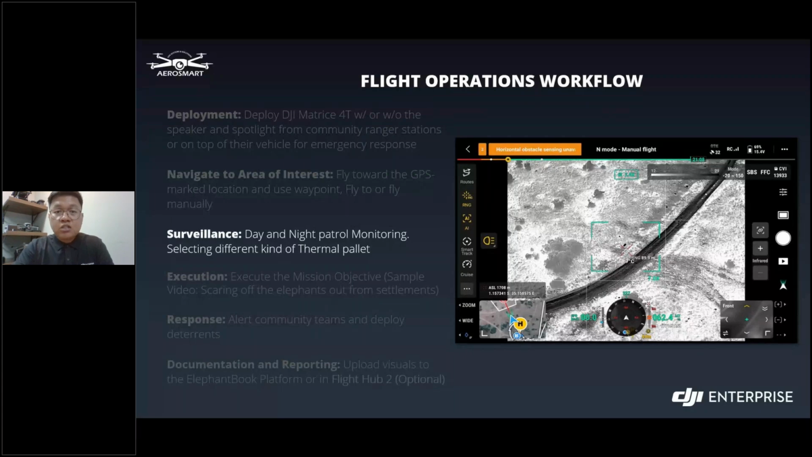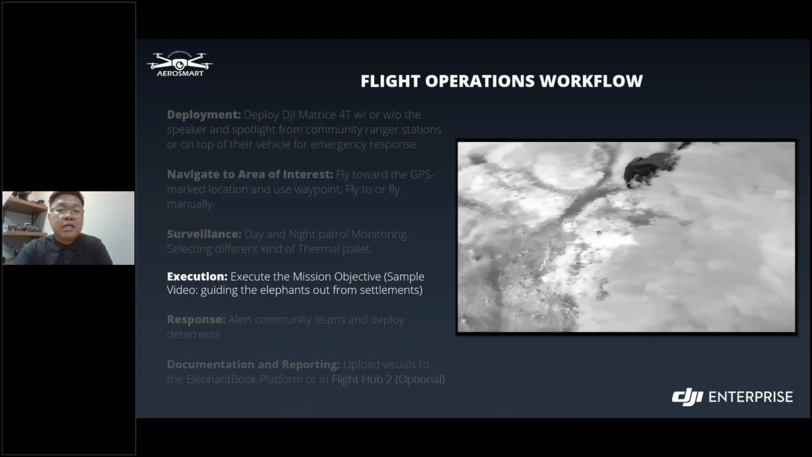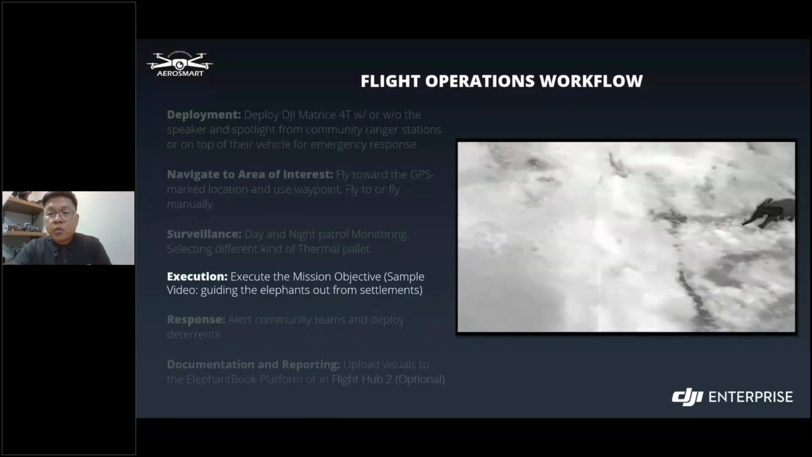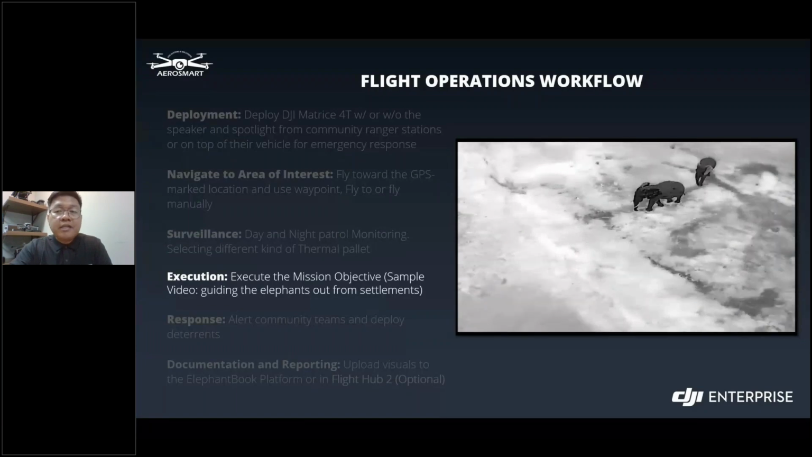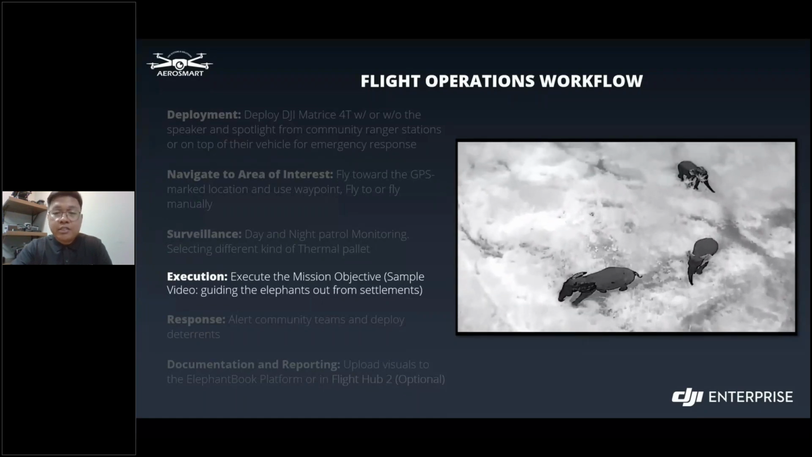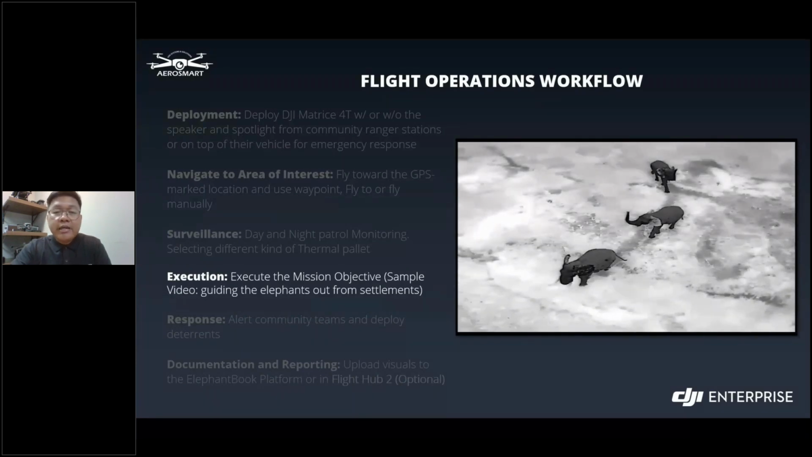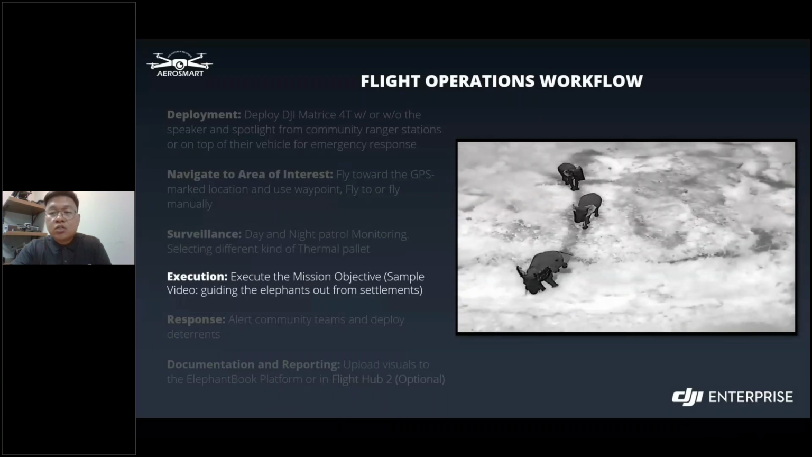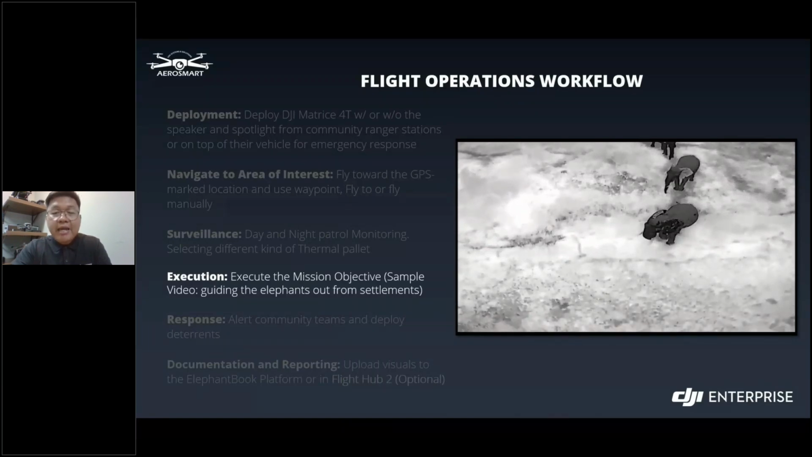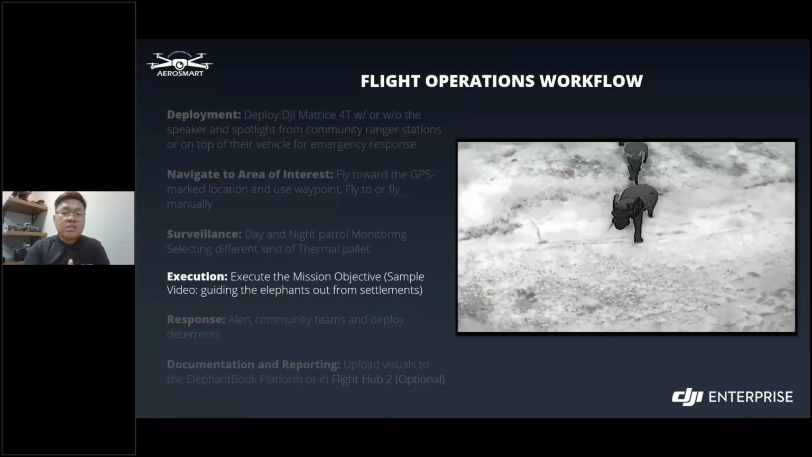Okay. Next is execution. Excuse me. During the mission, we observed that the elephants were sensitive to sound generated by the drone, which I already discussed earlier. So we strategically used this as an advantage, guiding the elephants away from human settlements using the DJI Matrice 4T. Additionally, the thermal camera was highly effective in this process, especially during low visibility conditions. It allowed us to track the herd movements accurately and maintain a safe distance, ensuring both animal welfare and human safety as well.